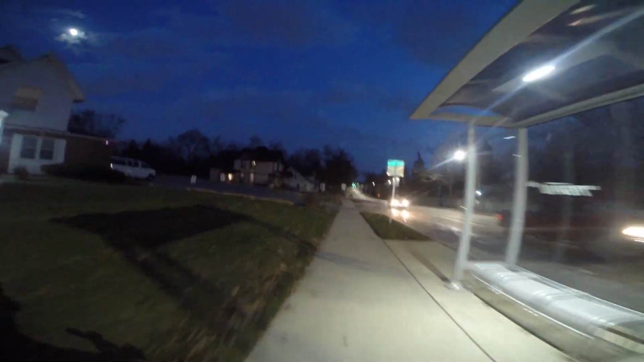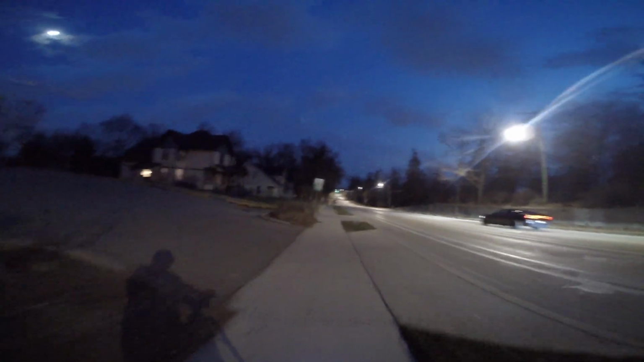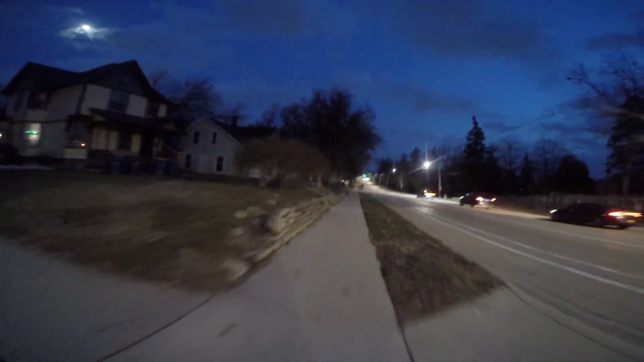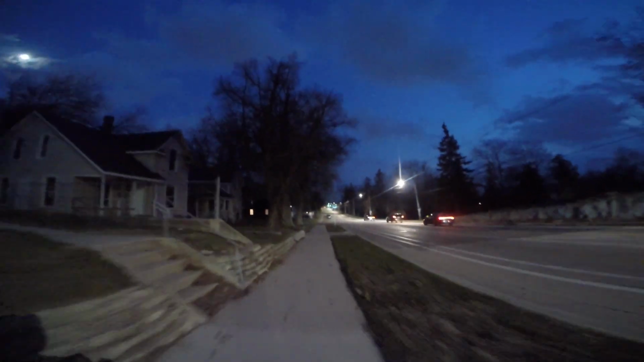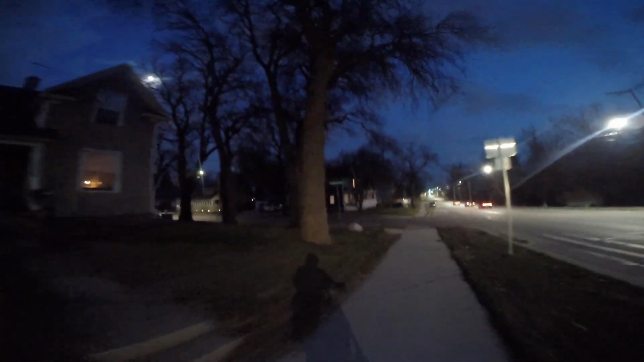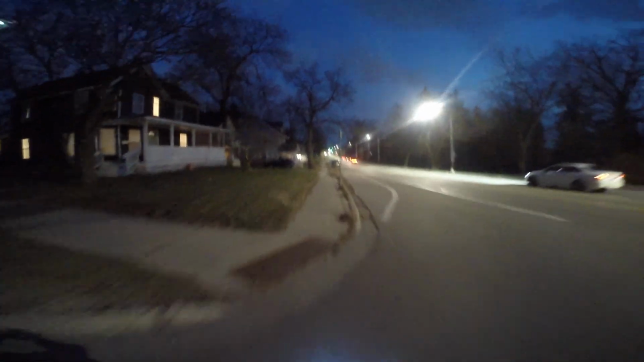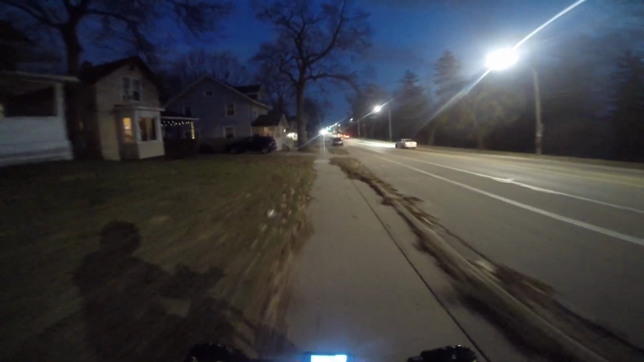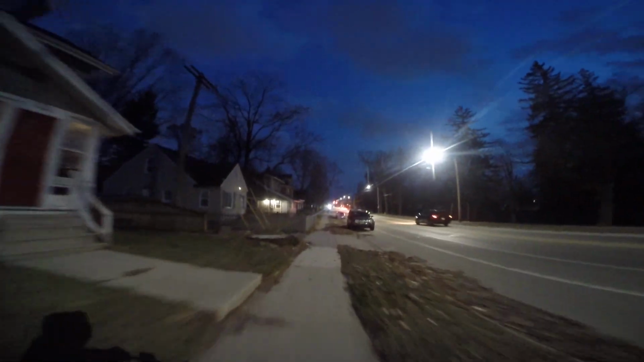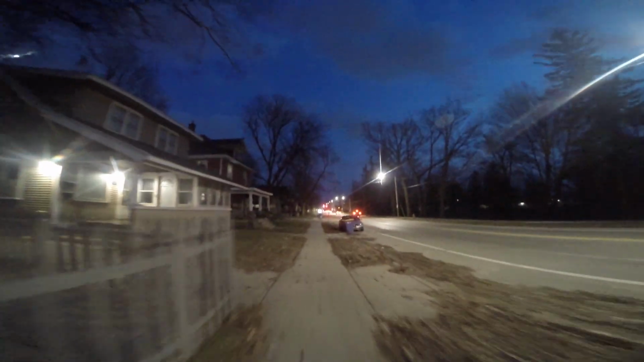So we had to stop a couple of times. First time we stopped, we were inside of one of those parking garages. I had to completely disassemble the battery basically, and then put it back together. Look, I'm not leaving throttling this. But yeah, took it apart, put it together, started working.